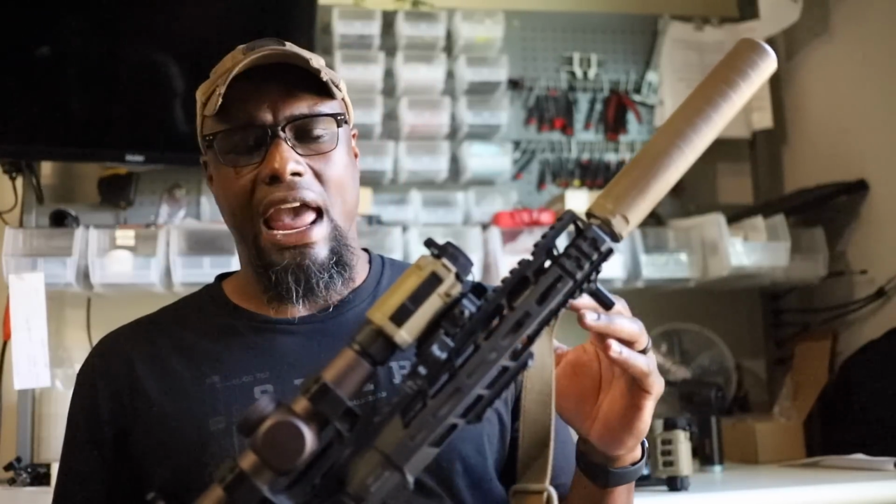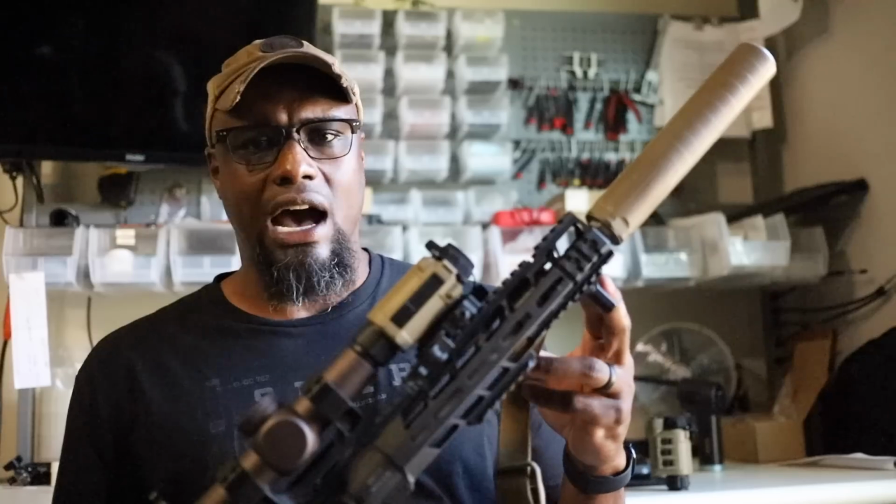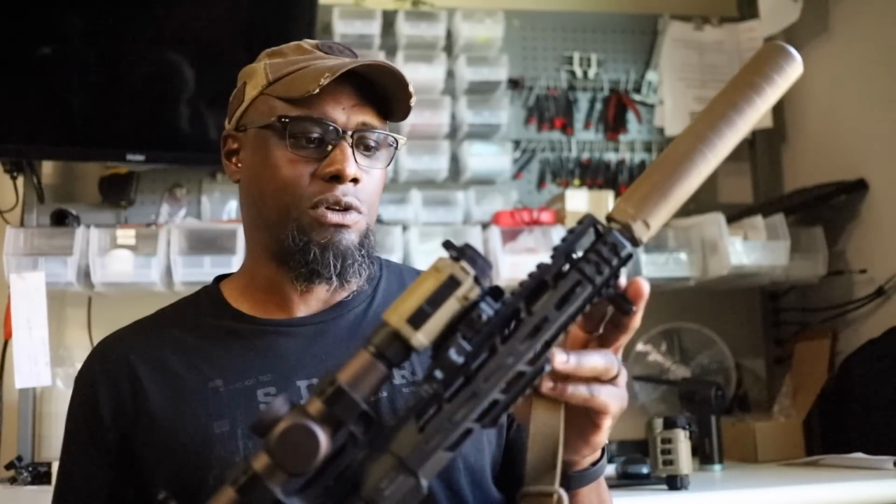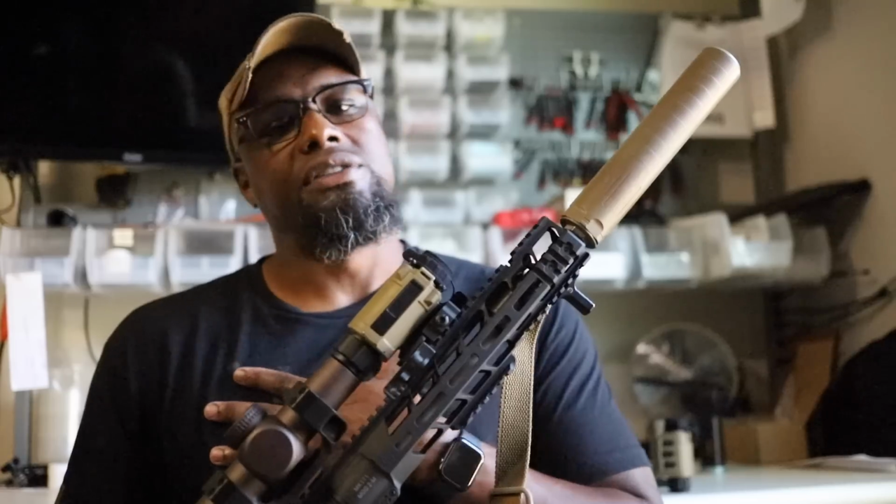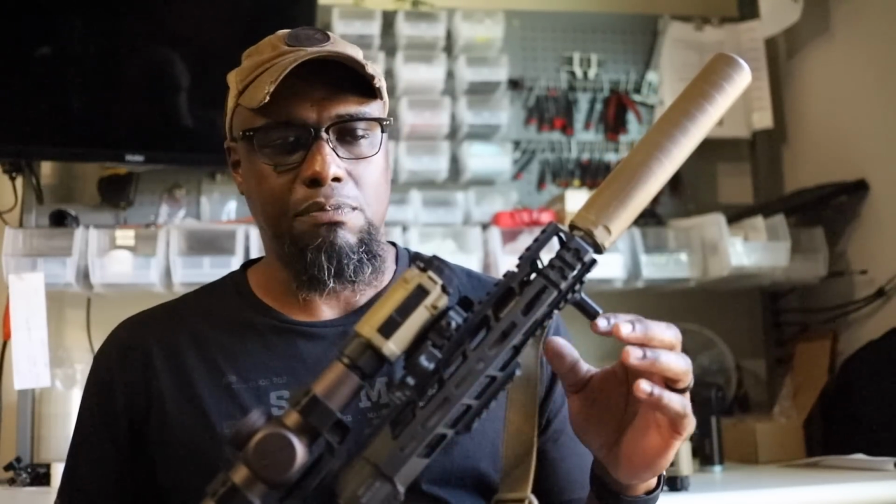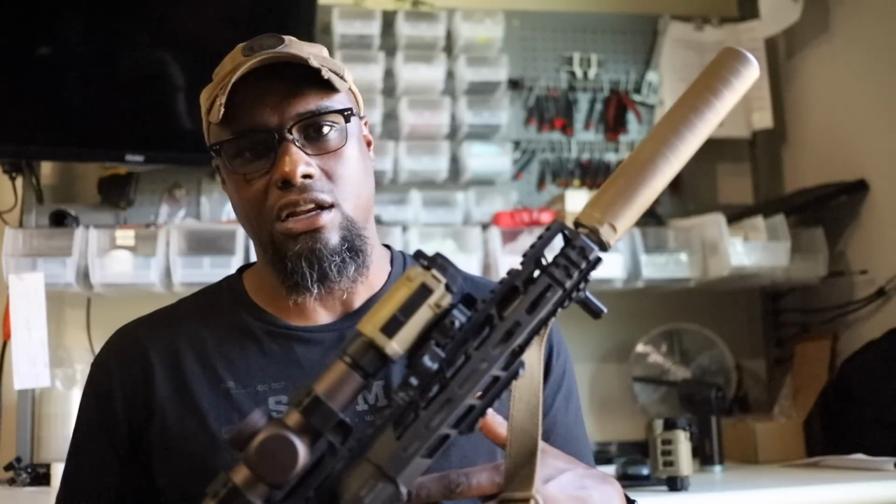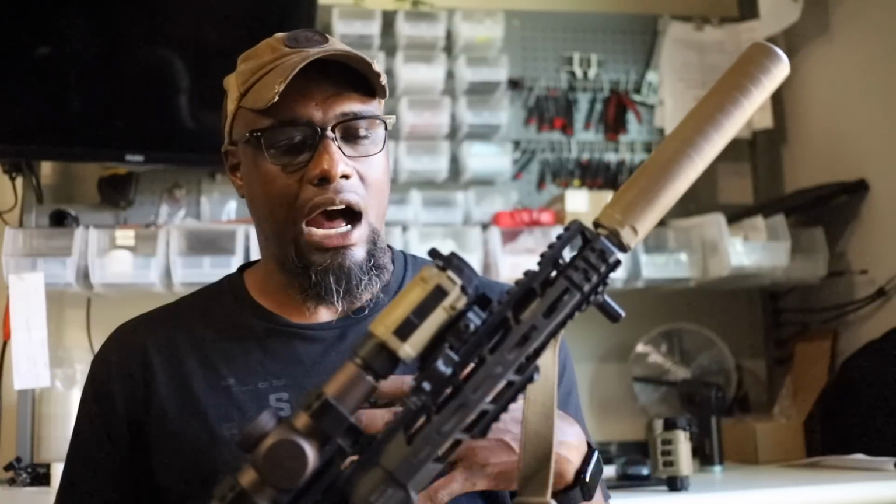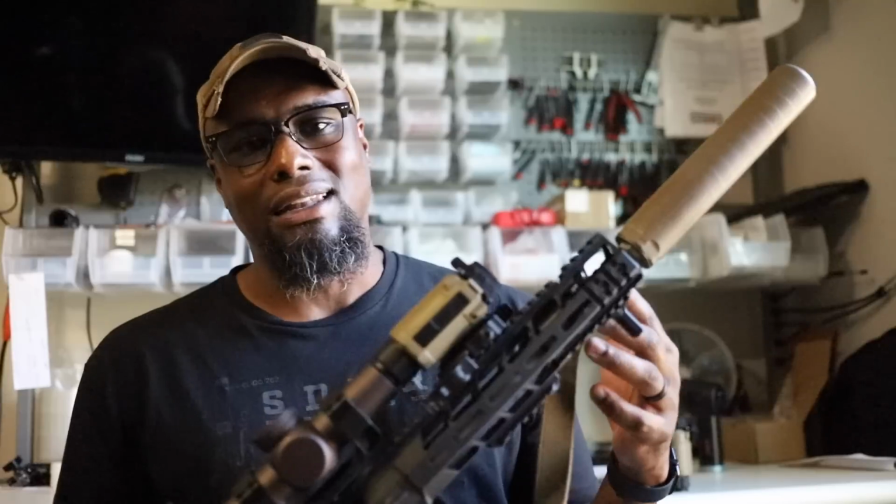223 Gridhard ammunition, 62 grain hollow point boat tails. I think they're using Lehigh projectiles, as of the ammunition that I have. That's what they were using, was Lehighs. And guys, there's so many damn different cartridges out there. We've already been down this road. Me personally, I just love the recoil from the 223. I love how flat it shoots. The guns are a lot more reliable with the cartridge, I personally think, especially suppressed. But I know my limitations.